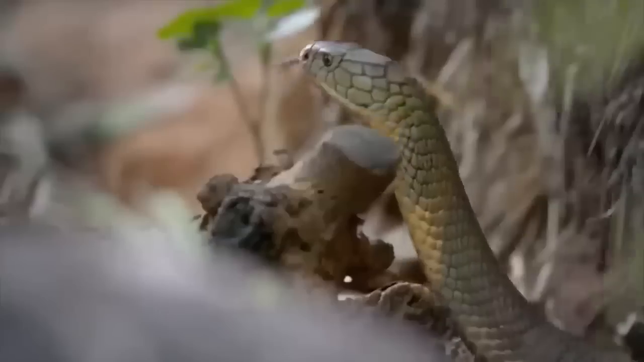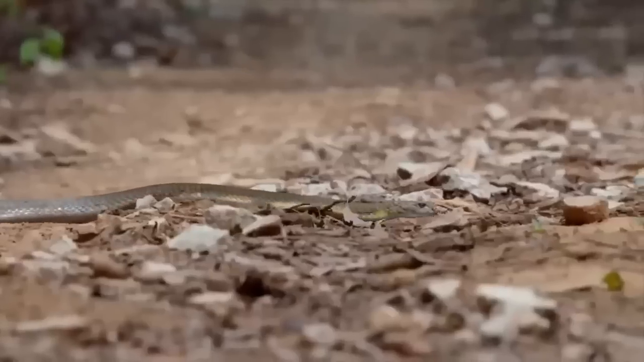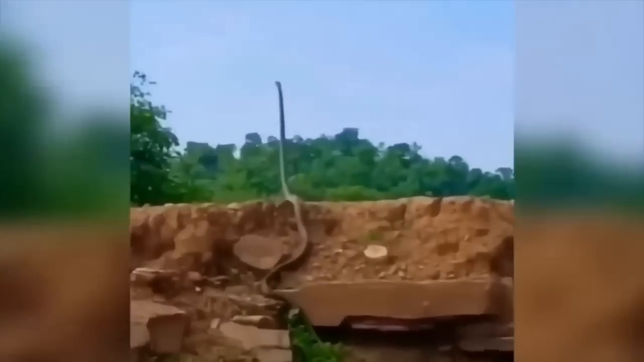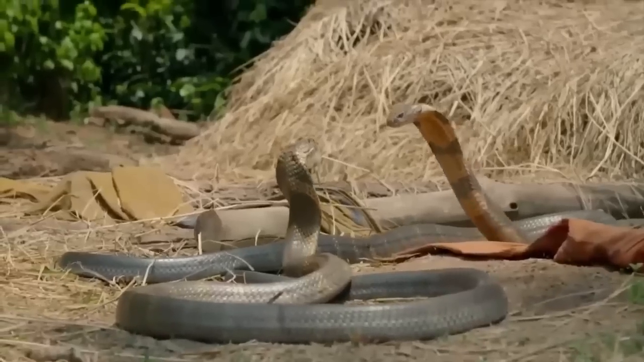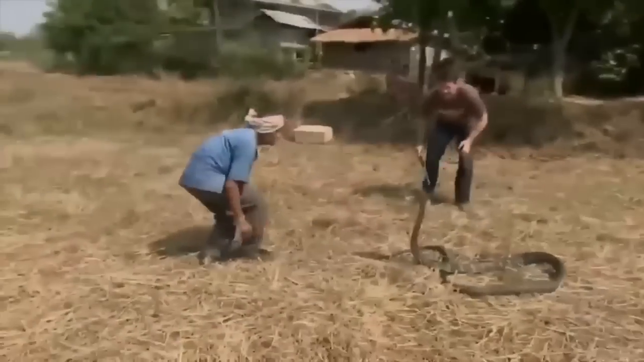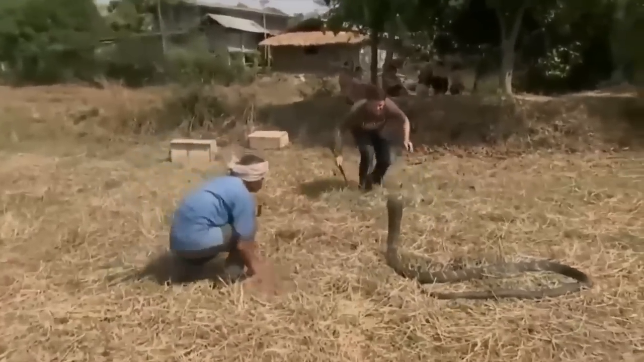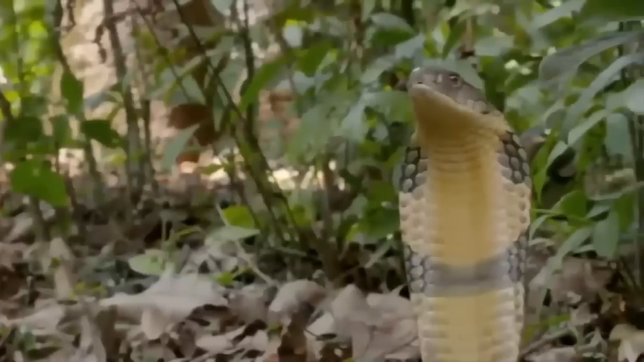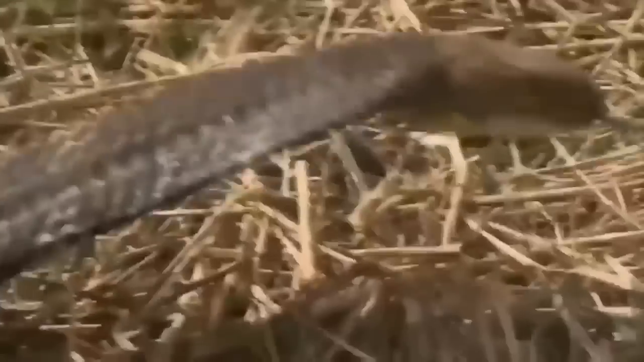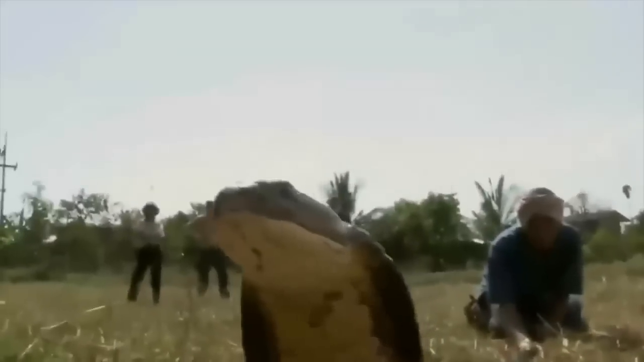These guys are some of the deadliest snakes on the planet, and they can grow up to a whopping 18 feet long. That's longer than most cars, people! And let's not forget about their venom. It's no joke. If they bite you, you could end up with respiratory failure and possibly even death. So if you ever come across a king cobra in the wild, just remember to give them the space they deserve and admire them from a safe distance. After all, it's better to be alive and well than up close and personal with one of these deadly snakes.